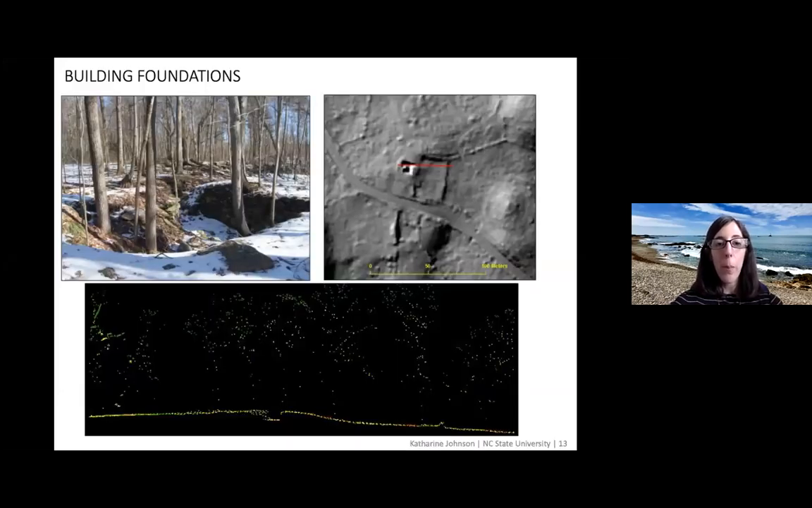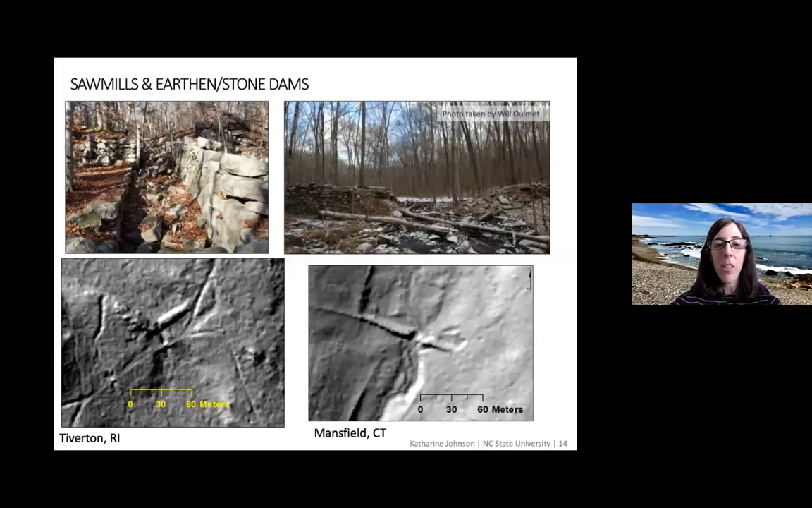Another feature we see are building foundations, like I mentioned. So here's an example from Connecticut. This one is a cross section of what it looks like in the point cloud. You can clearly see it, although, like I mentioned, it took a little bit of effort to get some of the returns through the forest canopy there. And I will mention here that a lot of LiDAR flights that seek to map the ground surface instead of actual forest structure are flown in seasons where there are no leaves on the trees, in places where that is possible. Other features we see are sawmills and earthen or stone dams.